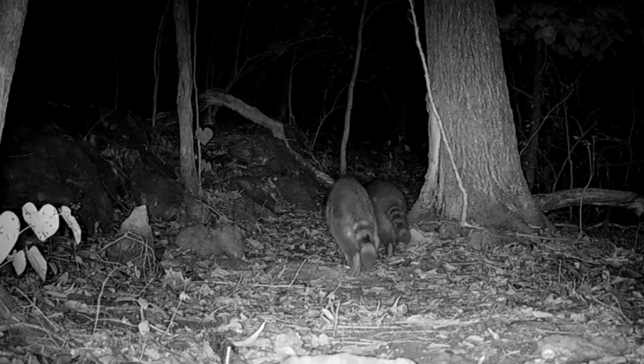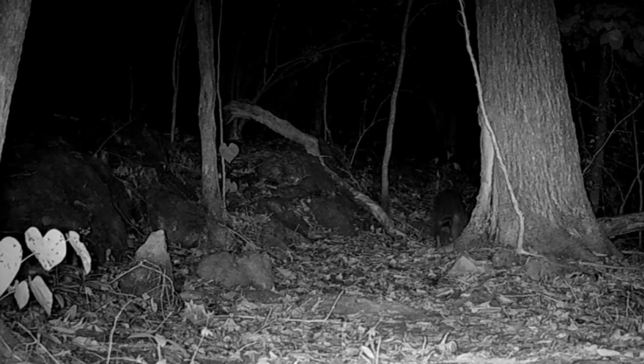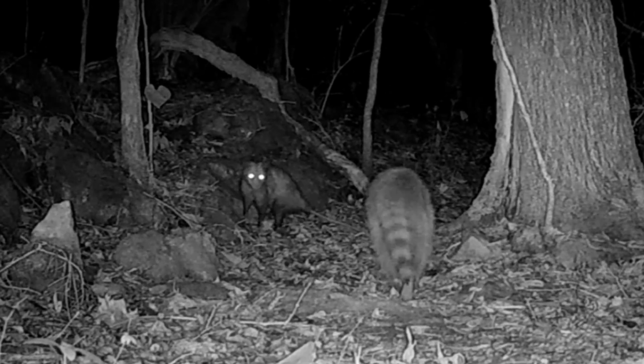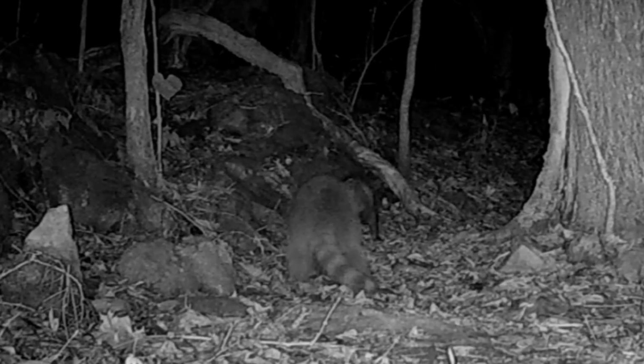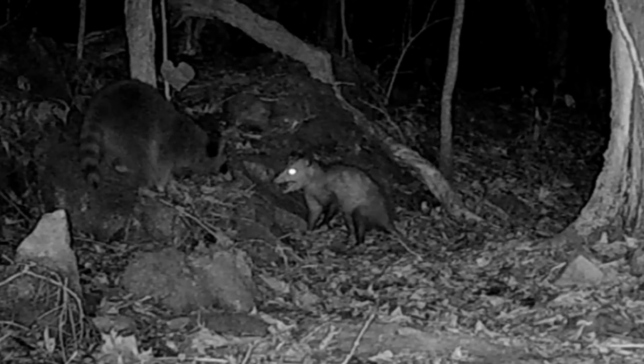And down at the tree, there's Mr. and Mrs. Rocky moving up towards the Rock Motel. Now here's a strange picture. I don't know what's going on here. Possum don't want that coon around. Trying to run him off.